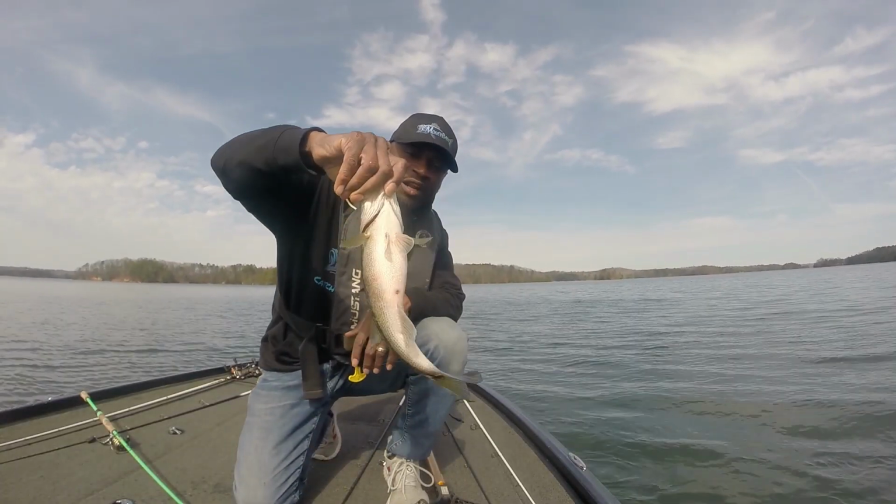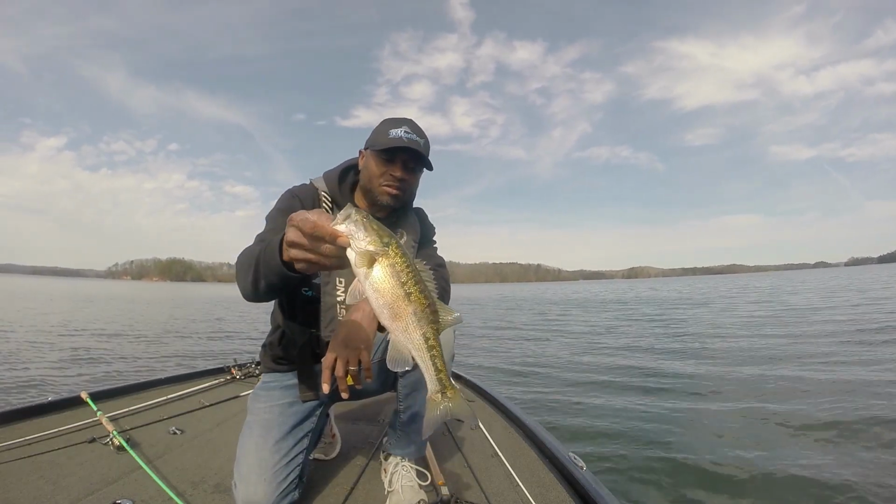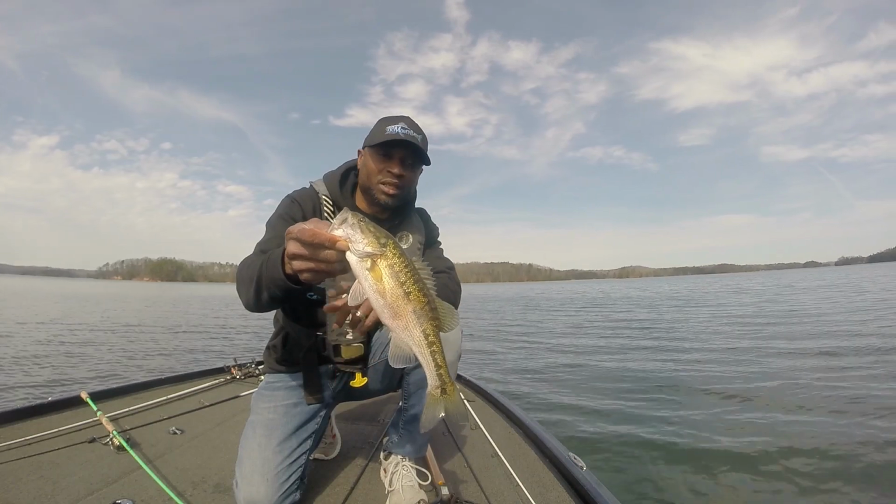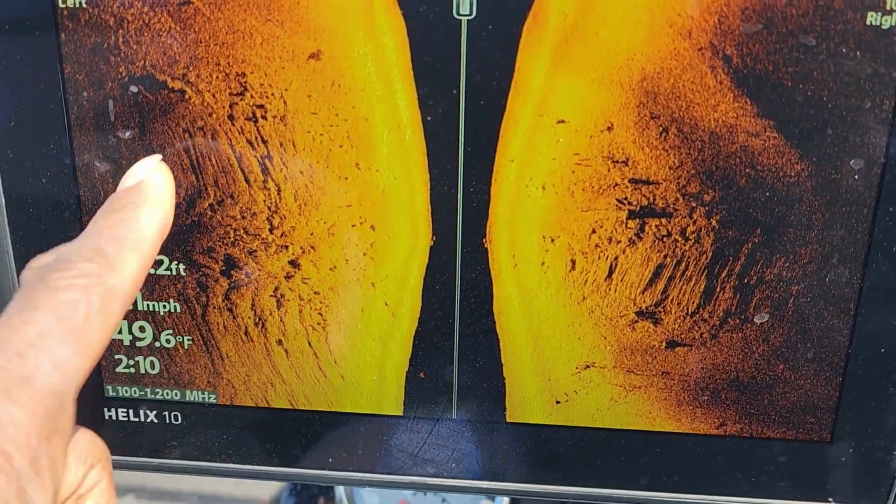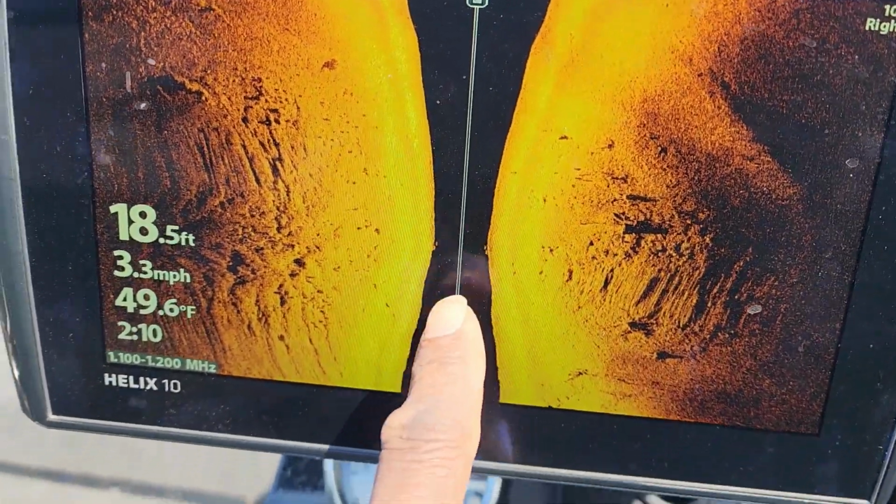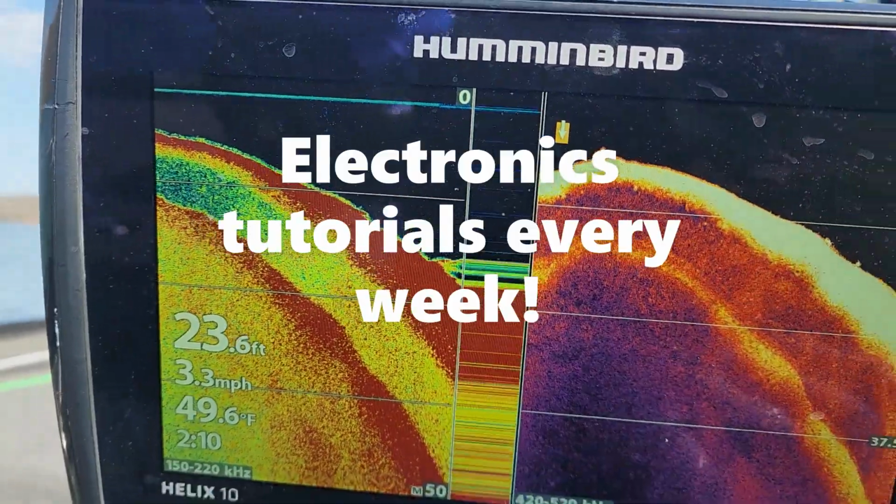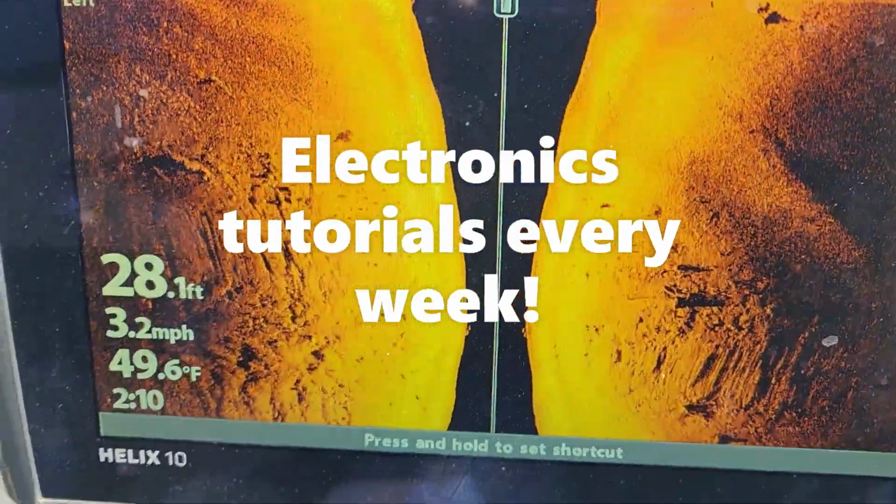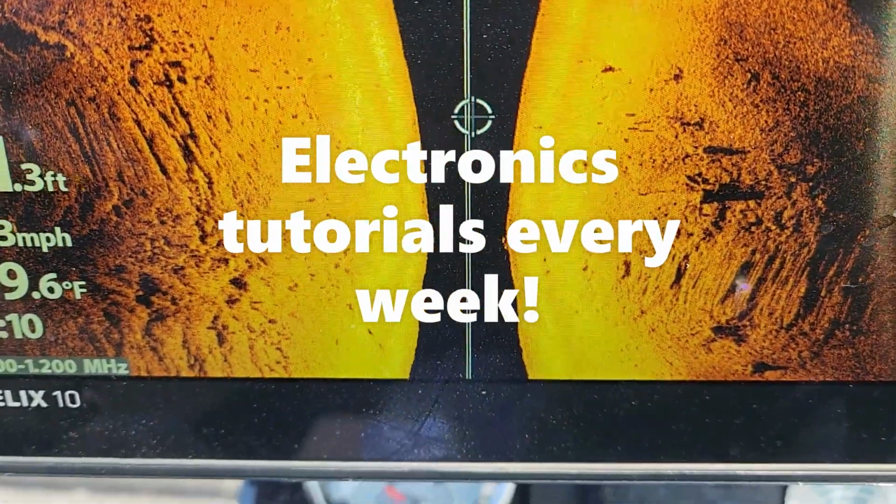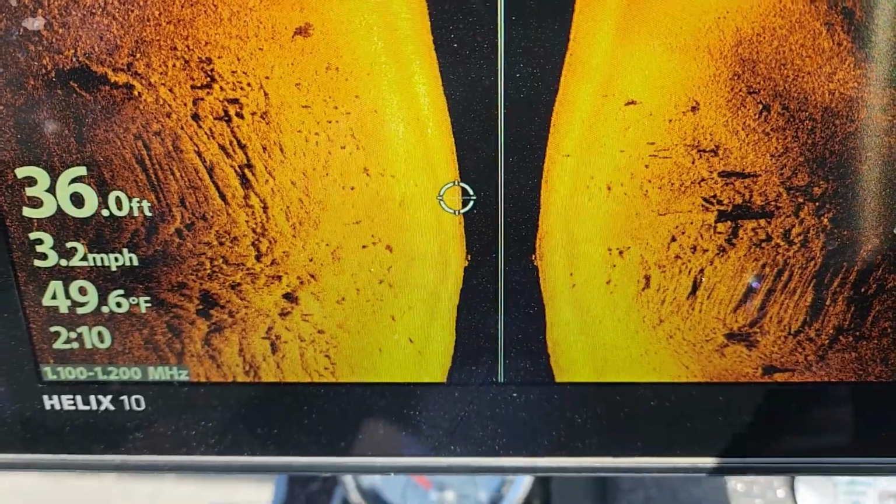All right, so I figured out where the smaller fish are at. This is the first non-keeper that I've caught in a while, but caught that one on a spoon. Still scanning. All right, here's some rocks right here on either side, and went over that little hump right there, so I'm getting out to a little deeper water. So let me go ahead and mark this stuff right here. Go ahead and stop that and start marking this area real quick so I can come back to it later.